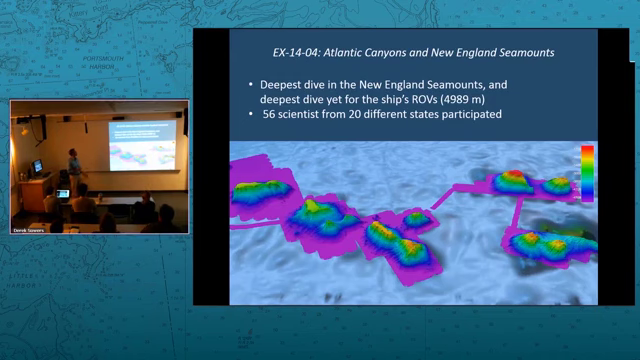Oh, and this is where we got our deepest dive that's ever been done on New England seamounts, which was also the deepest dive for the ship's ROV. So it's been tested and performed well down to almost 5,000 meters. So that was a nice landmark for the ship. And on this cruise series, there were 56 scientists from 20 different states who participated. So it's a real asset of the program that we're able to engage this many people when we go to sea, instead of just how many bunks we happen to have on the ship. That's a really important capability that the telepresence technology provides to us.